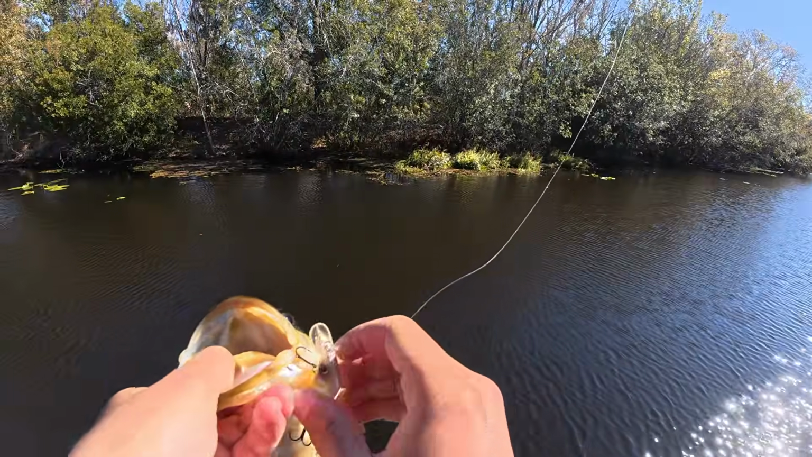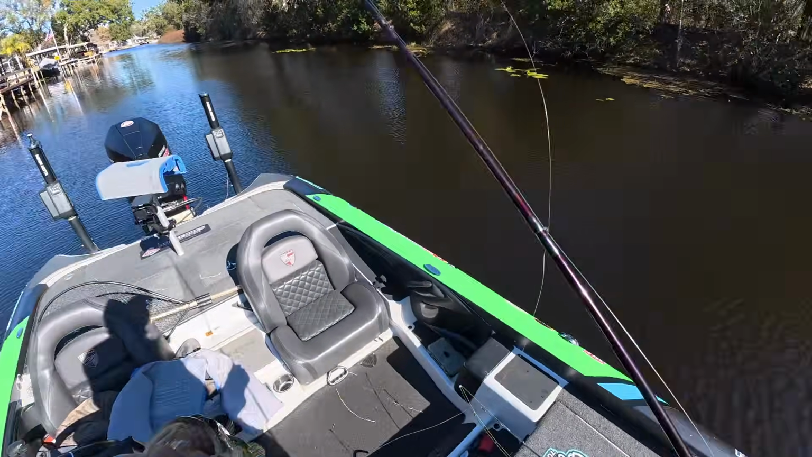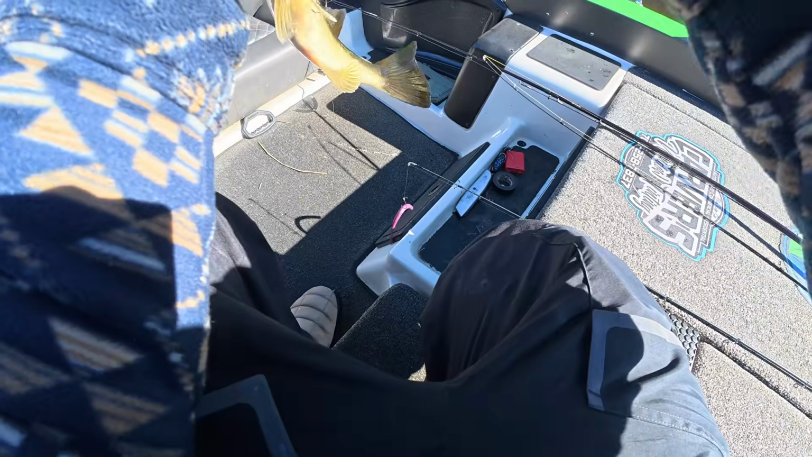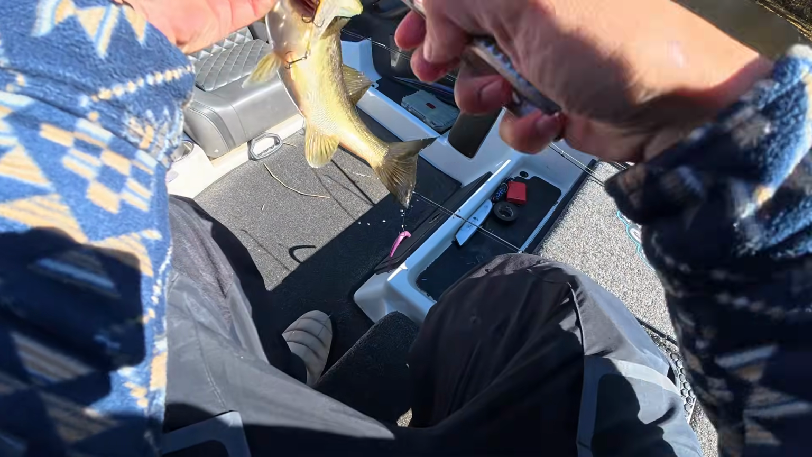Alright, guys. It seems like they're on the slow side. I think there might be a little bit of hydrilla down there. You don't even see them on the live scope. Just kind of chucking it around. I just caught pickerel and crappie, and finally caught a bass. I think it's gonna keep.